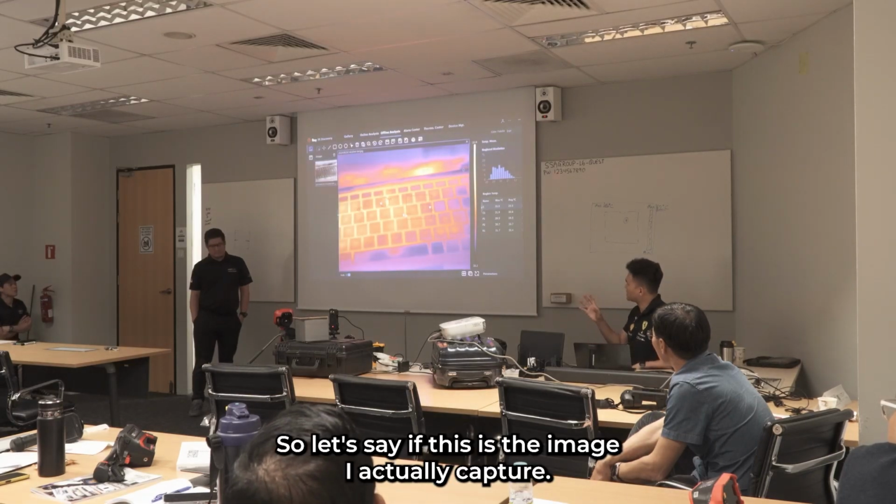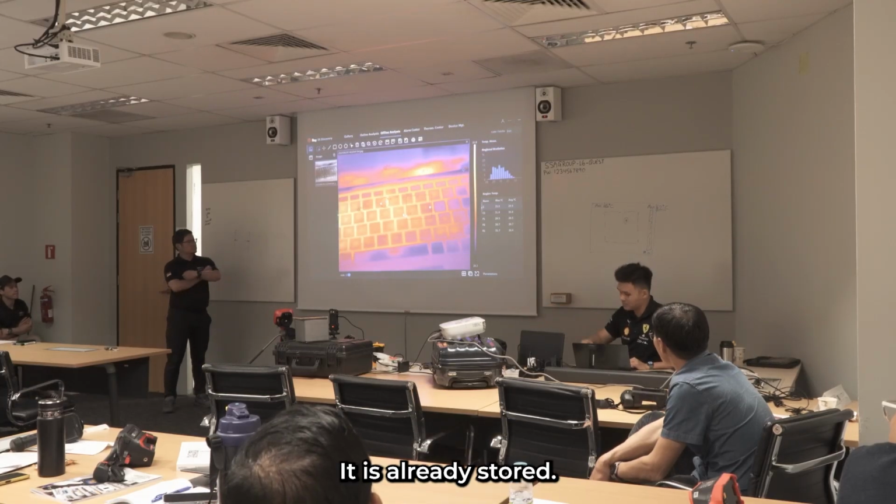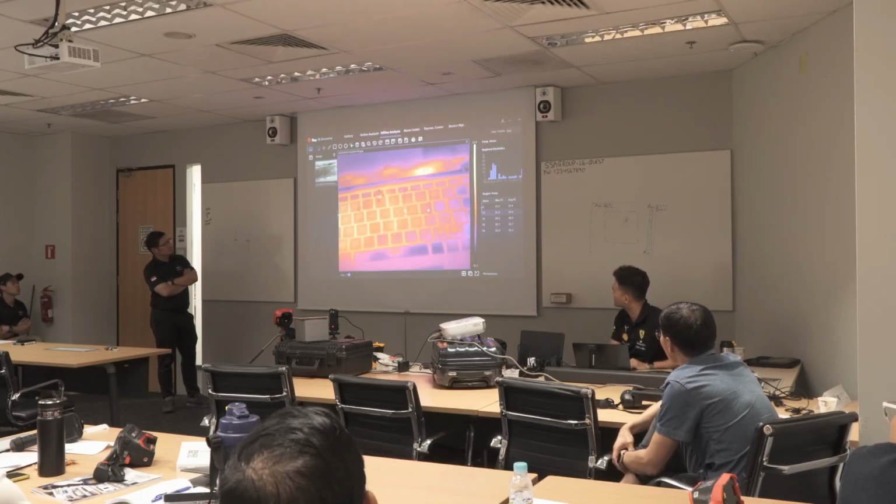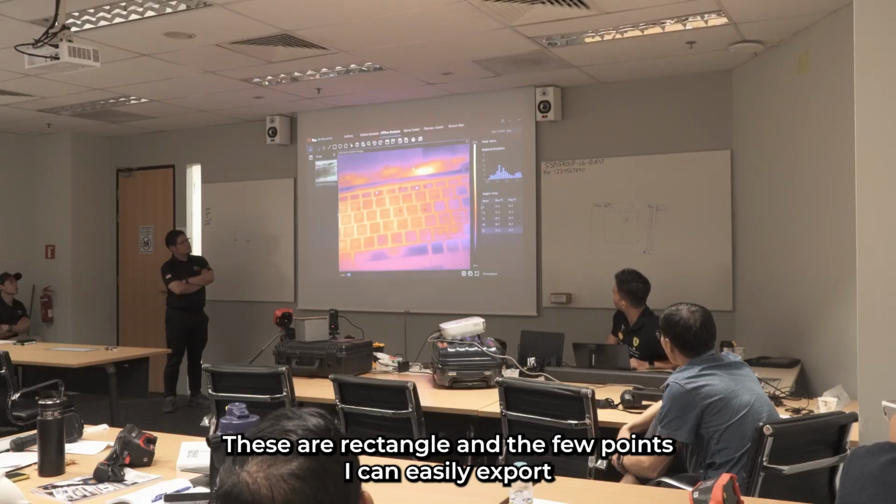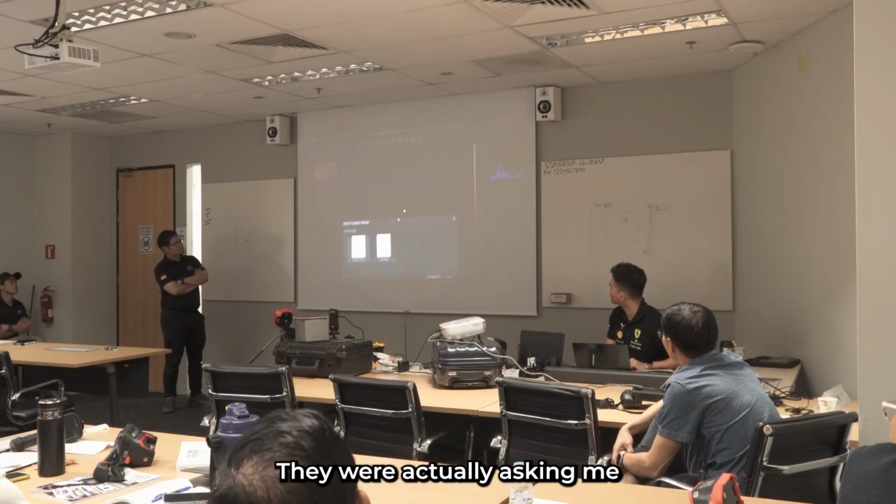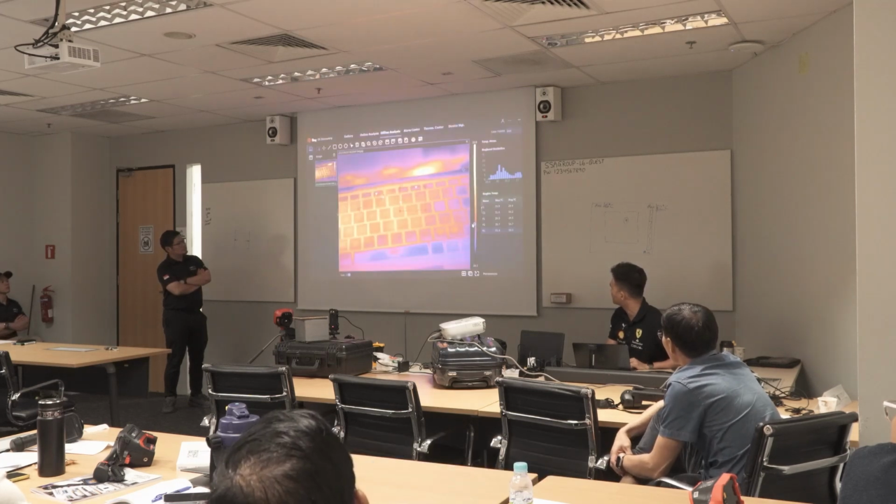So let's say this is the image I actually captured. It is already stored, and I just need to import it into this software. So let's say I want to look at this circle, this rectangle, and a few points, I can easily export it. They will ask me whether I want thermal and visible or only thermal. Let's say I want both.